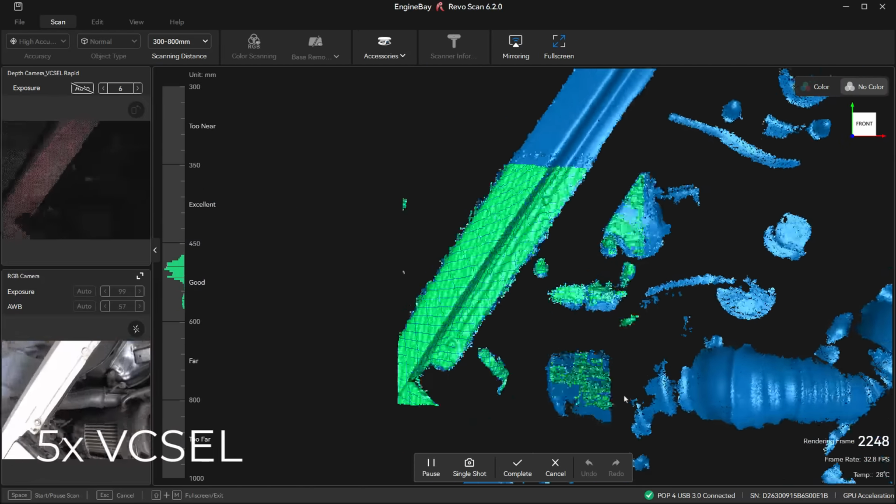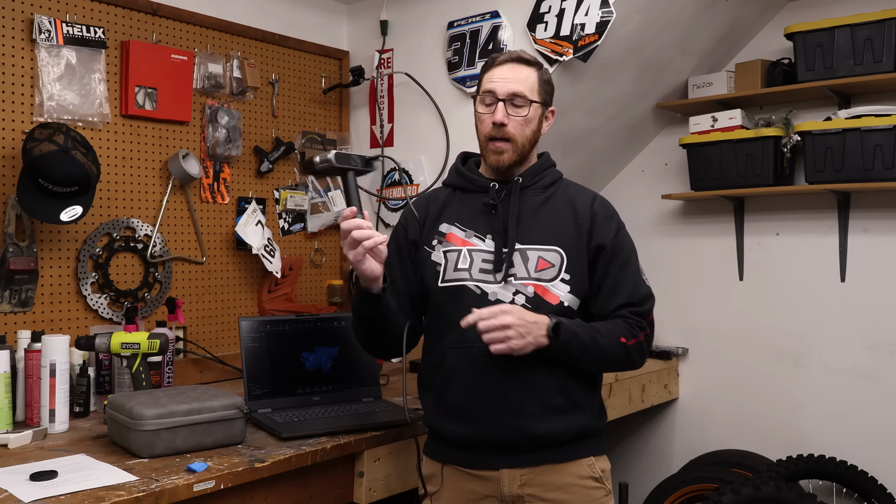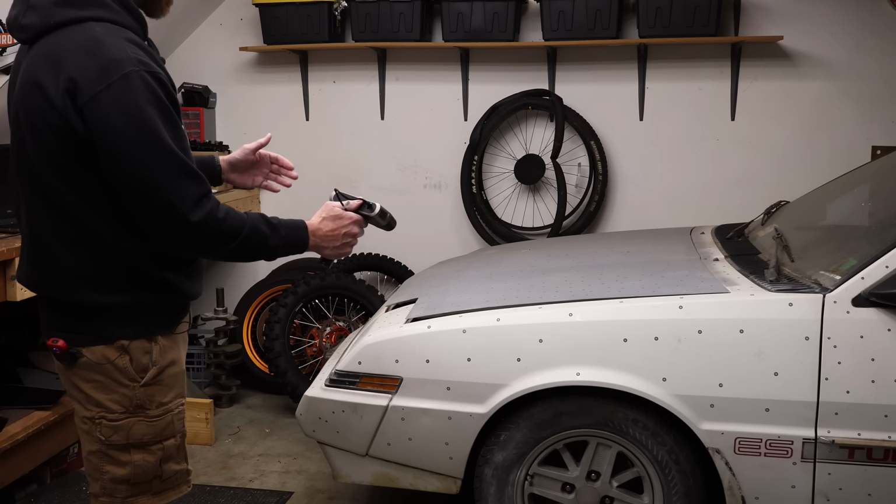Another thing to consider is going to be how you use this. The scanner does have a battery handle. It is claimed to be 4 hours of continuous scanning with this. While I don't doubt that's possible, the amount of RAM that you would have or the amount of memory that you would use up scanning for that long, this is not going to be the limitation for you.